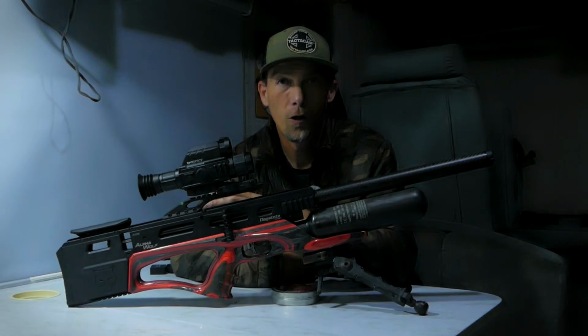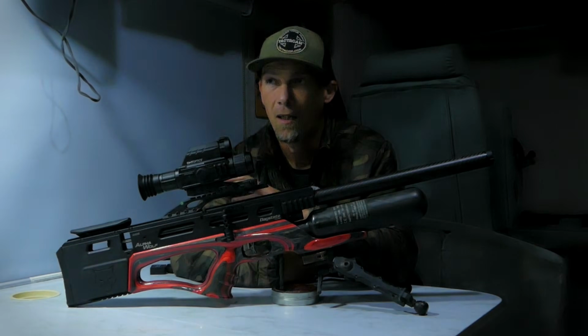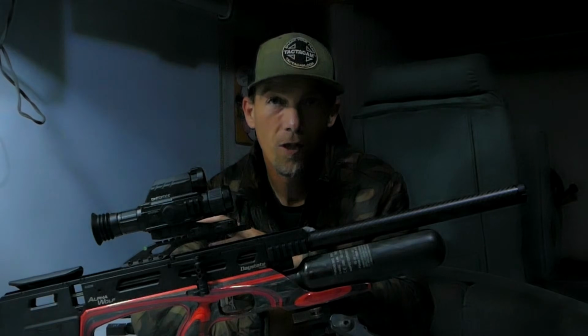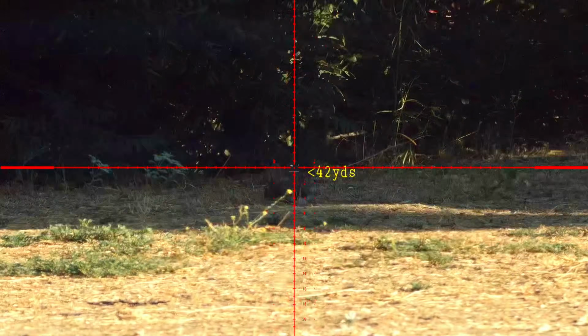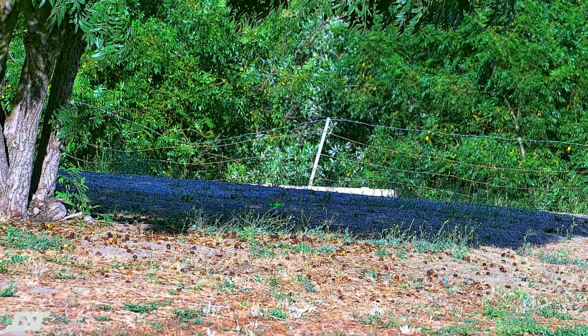We have been here for a good portion of the day. I did bring some other guns with me. I've got the Western Airguns Sidewinder in 22 caliber, and then I've got the big bore 357 Rattler. Today we did do a little bit of rabbit hunting earlier. This place is just hopping with them. There's a lot of rabbits here.